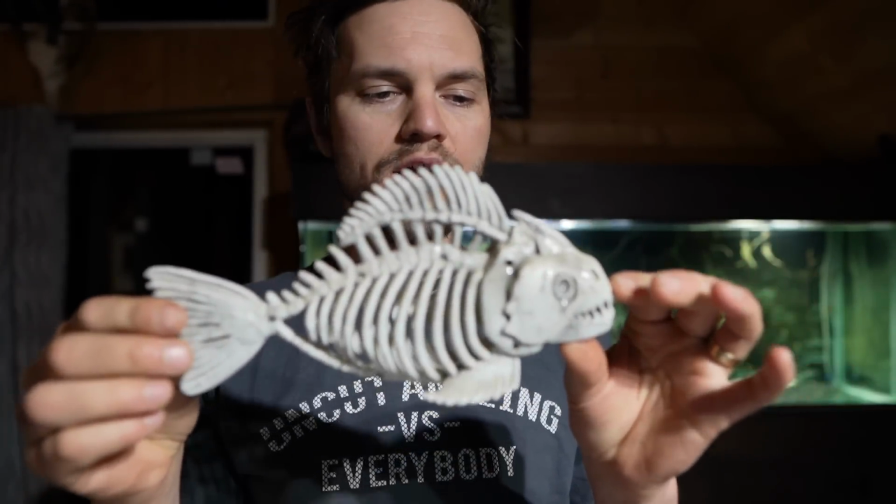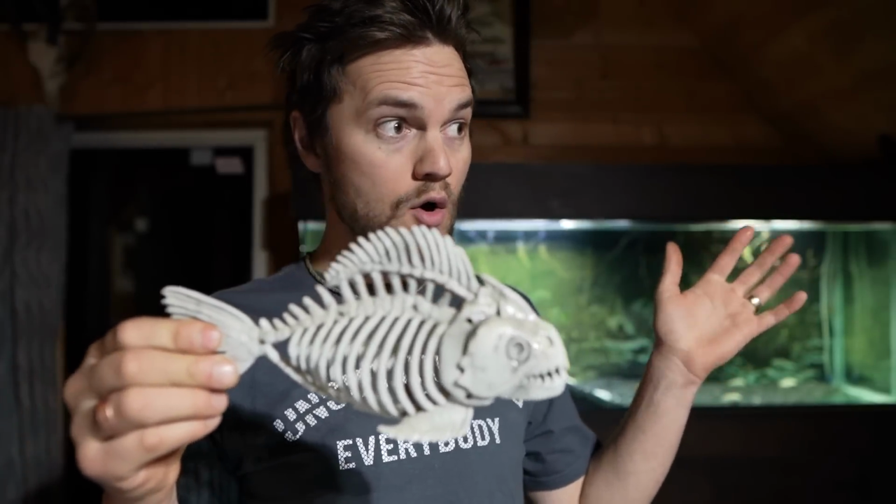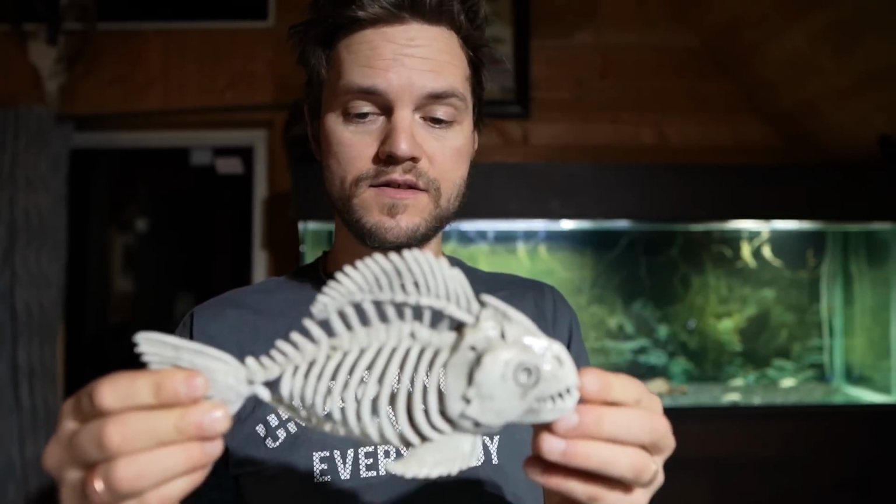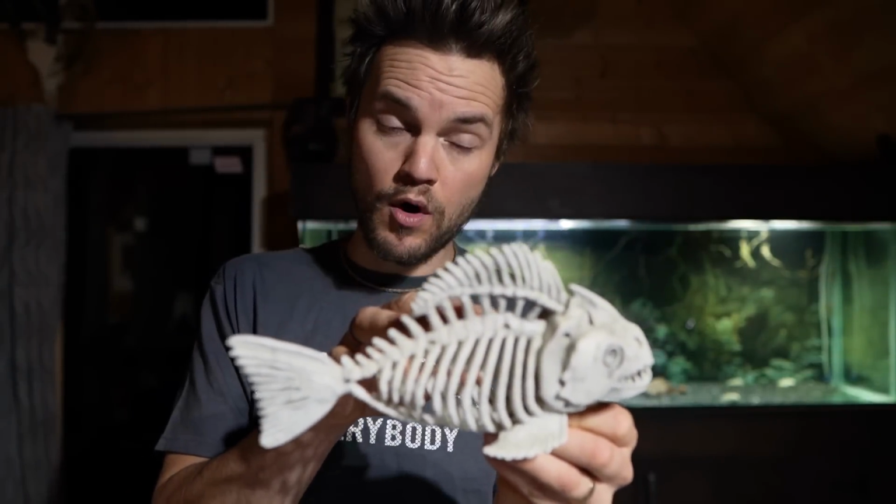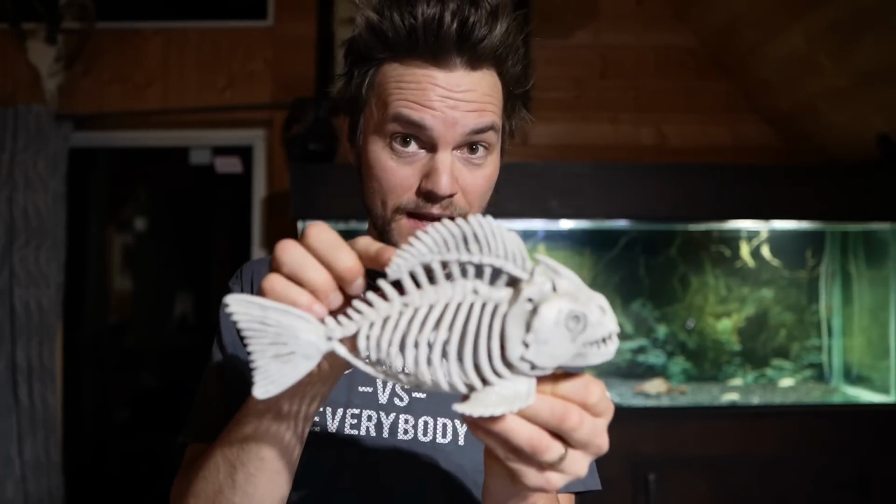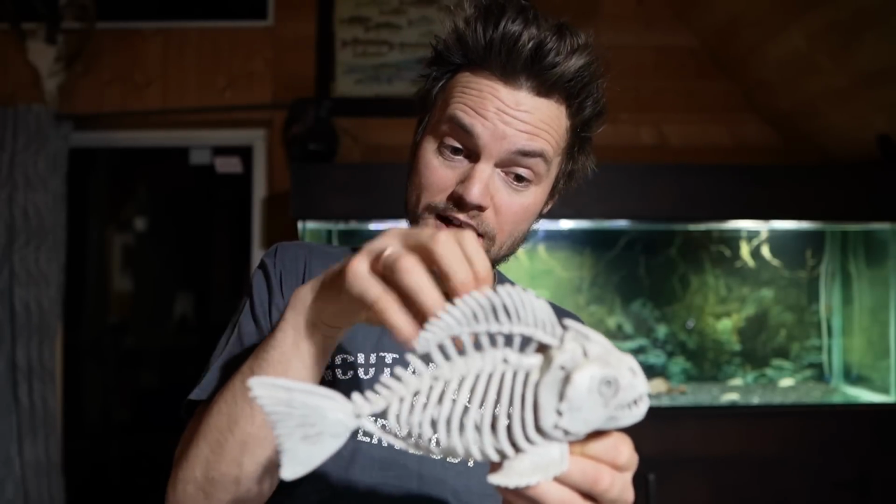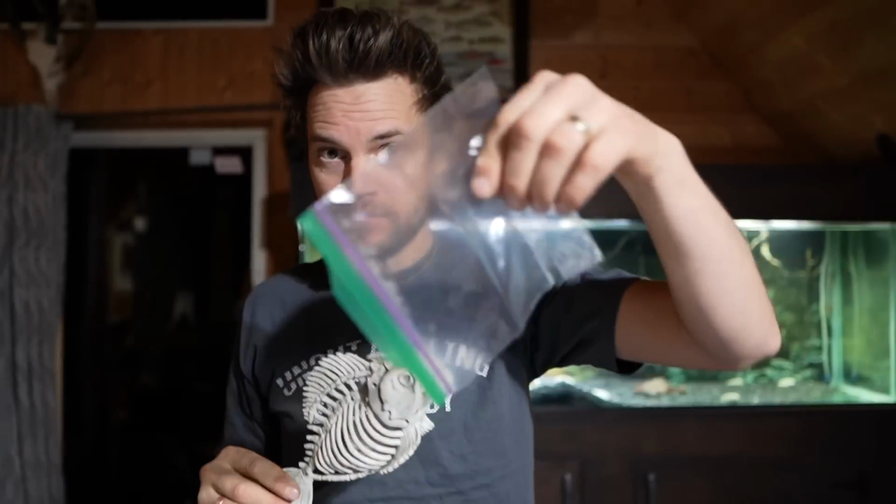What a swim bladder allows a fish to do is remain neutrally buoyant so that it can chill in the water, swim in the water at ease.